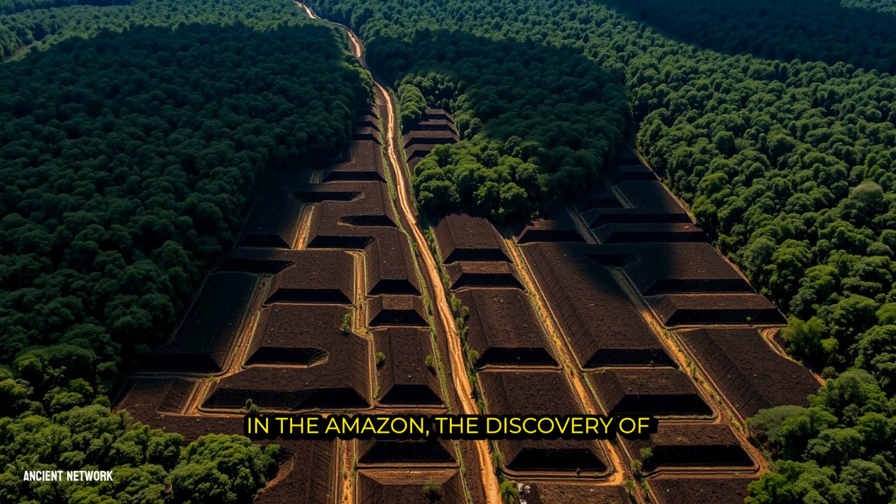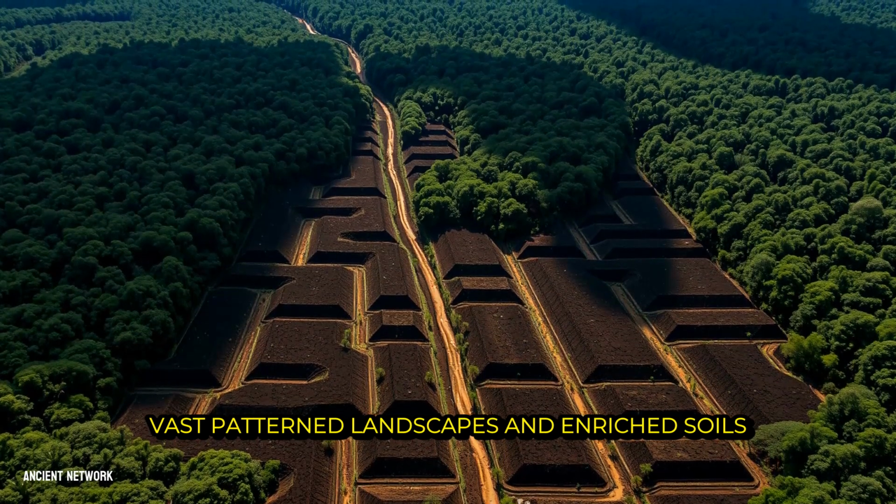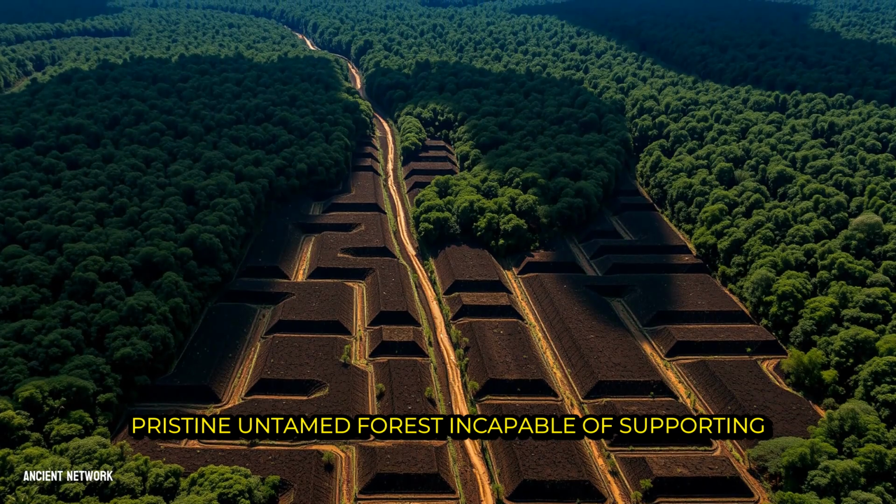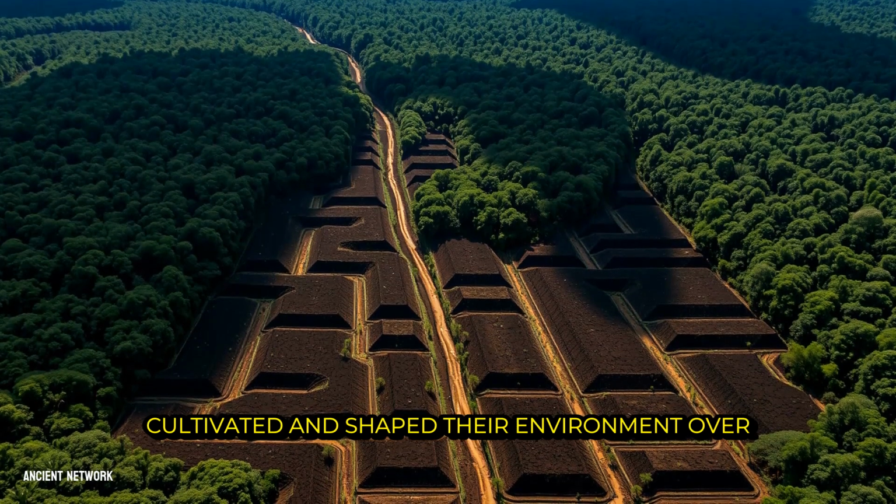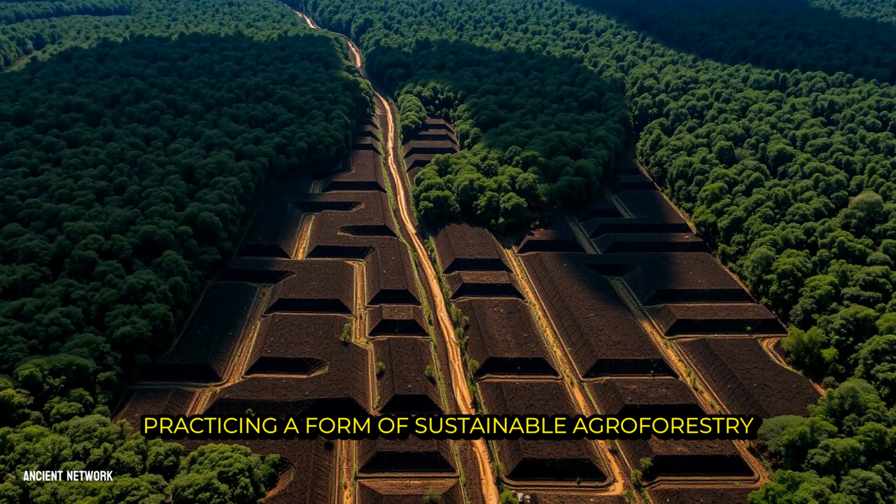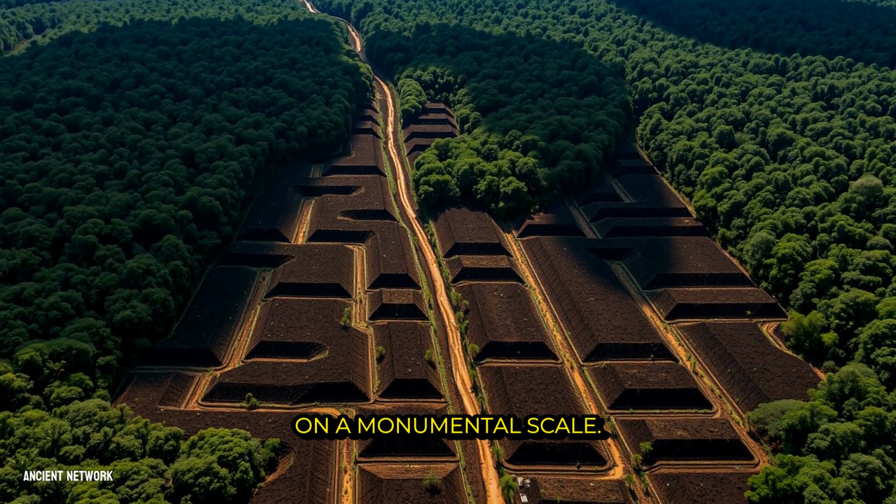In the Amazon, the discovery of vast, patterned landscapes and enriched soils dismantles the persistent myth of a pristine, untamed forest incapable of supporting large societies. It shows us communities that actively cultivated and shaped their environment over generations, practicing a form of sustainable agroforestry on a monumental scale.